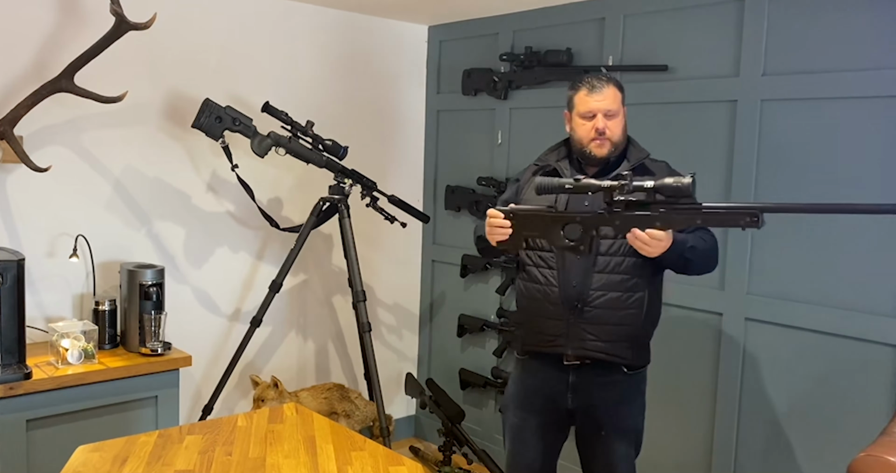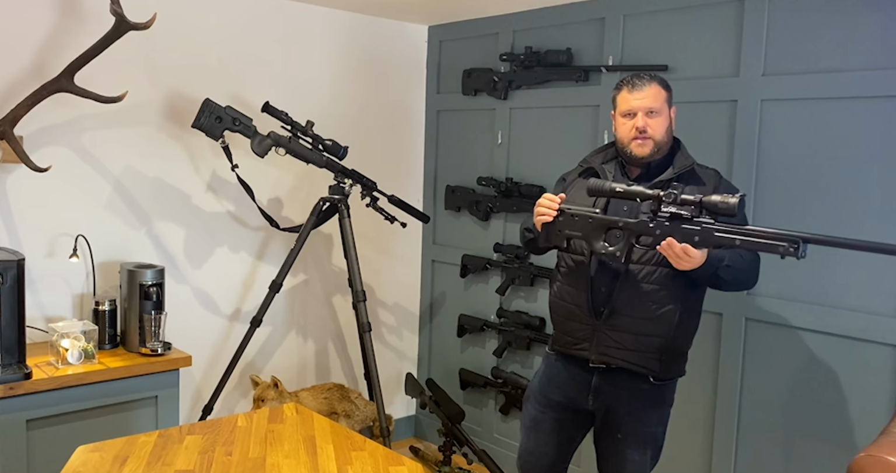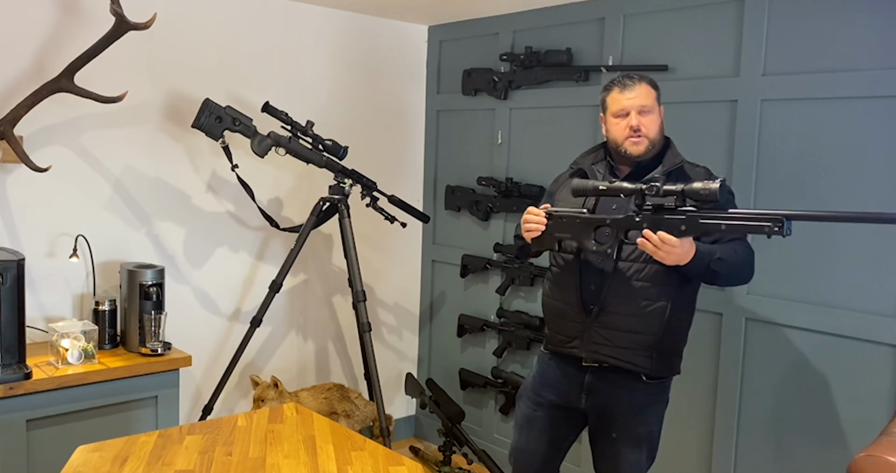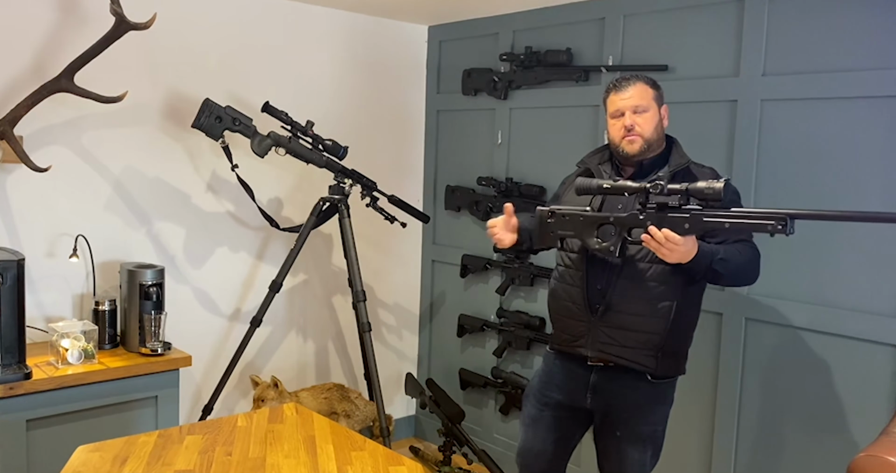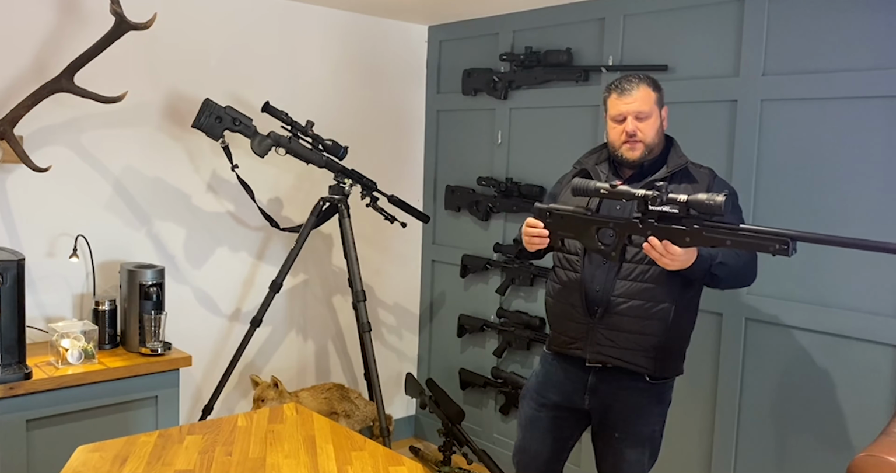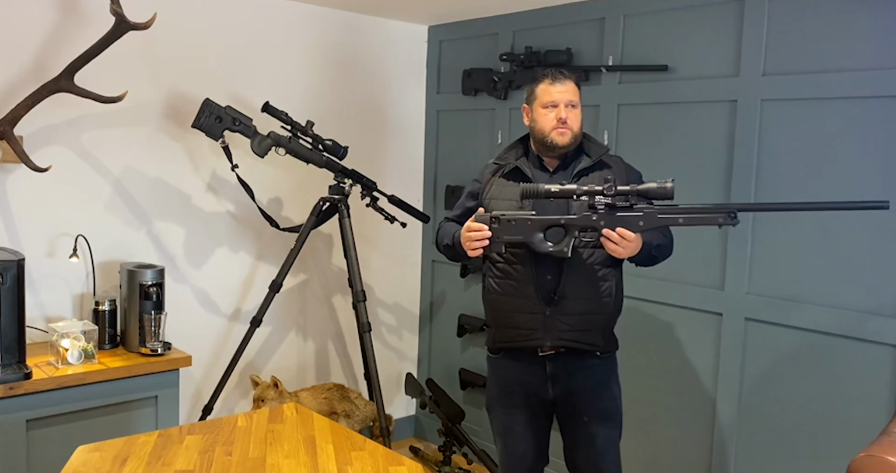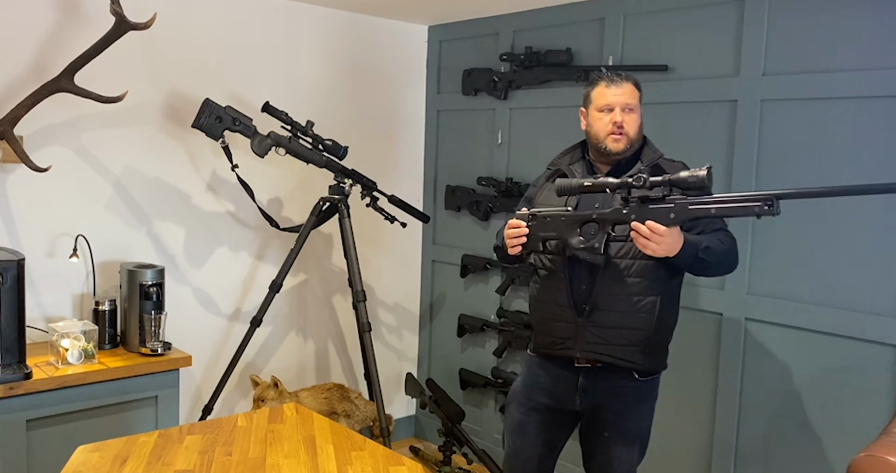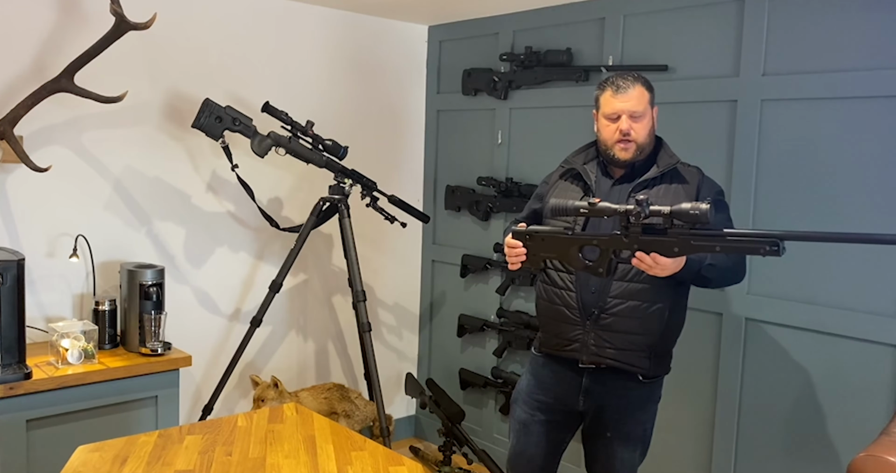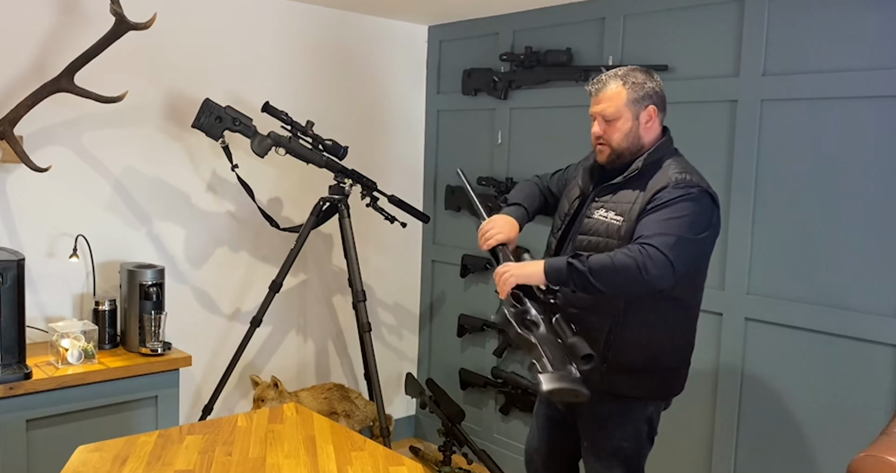Obviously it's safe because it's a replica, but the scope's still mounted to the top of it, so you can check your eye relief. You can have these scopes set up on some of the range of tripods that we have here. Outside, for example, we could have 3 different scopes set up on 3 different tripods. Customer can take a look through the 3 of them at the same time and make up their mind exactly. And obviously, being in the countryside as well, we've got lots of land around here with the occasional animal and things that we can take a look at at night. So again, another good reason to be able to come and have a look.